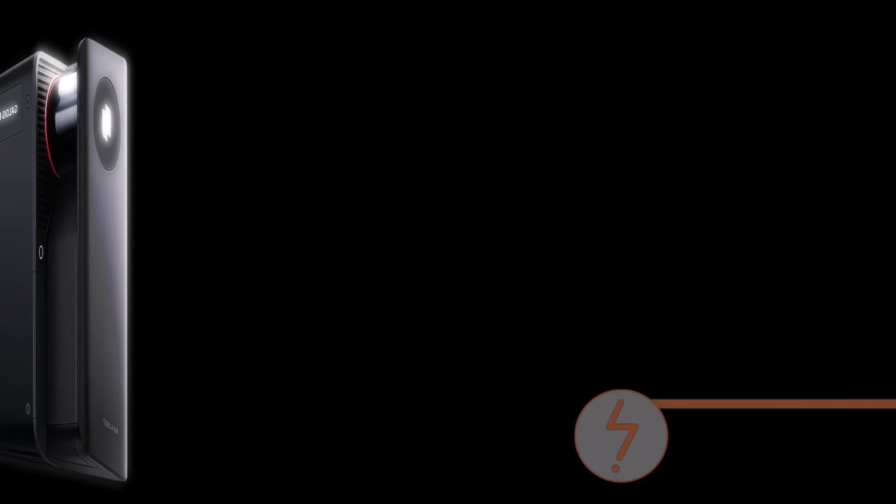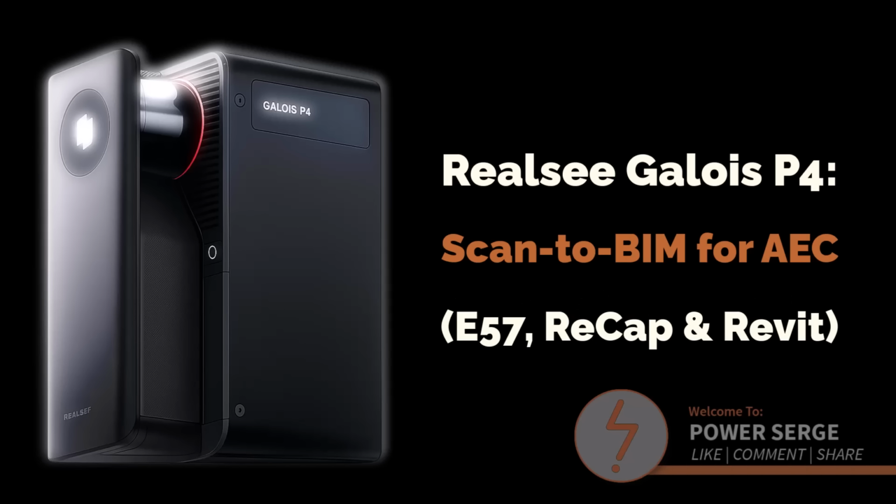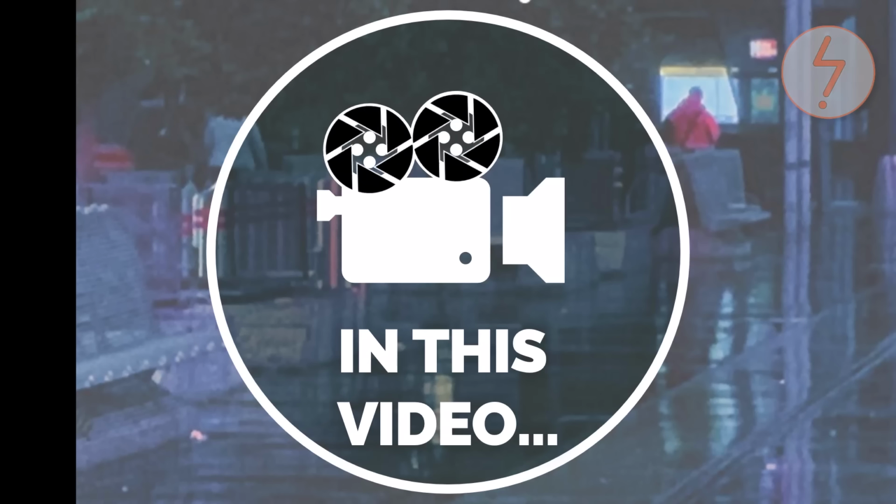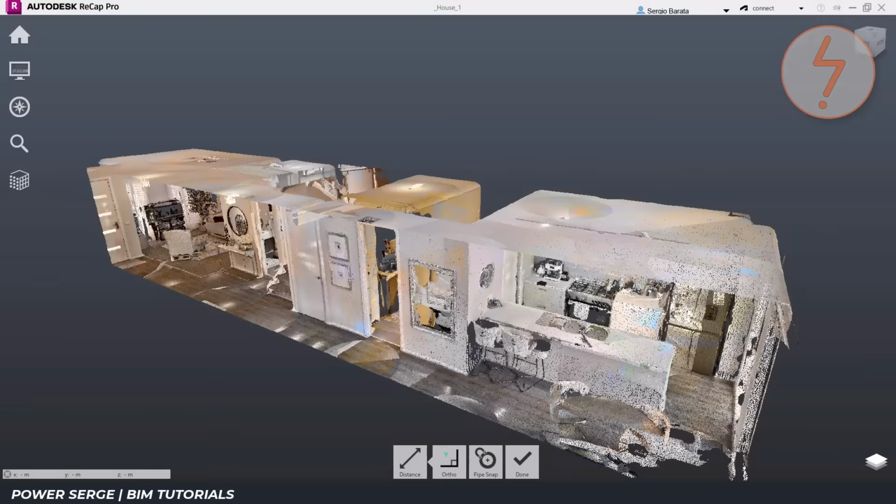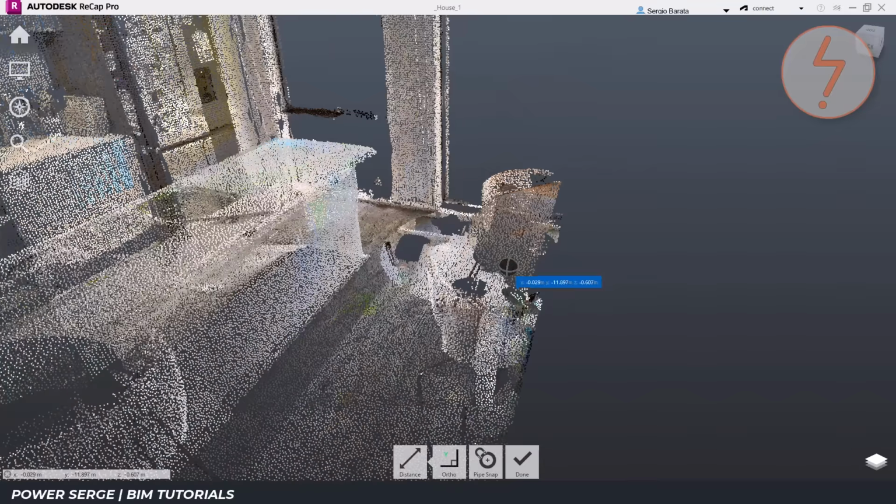Welcome to Power Surge. In this video, I'm reviewing the Realsee Galois P4. Along the way, I'll compare the results against the original construction drawings, evaluate the AI-generated floor plan, and determine how well the data performs inside ReCap and Revit.